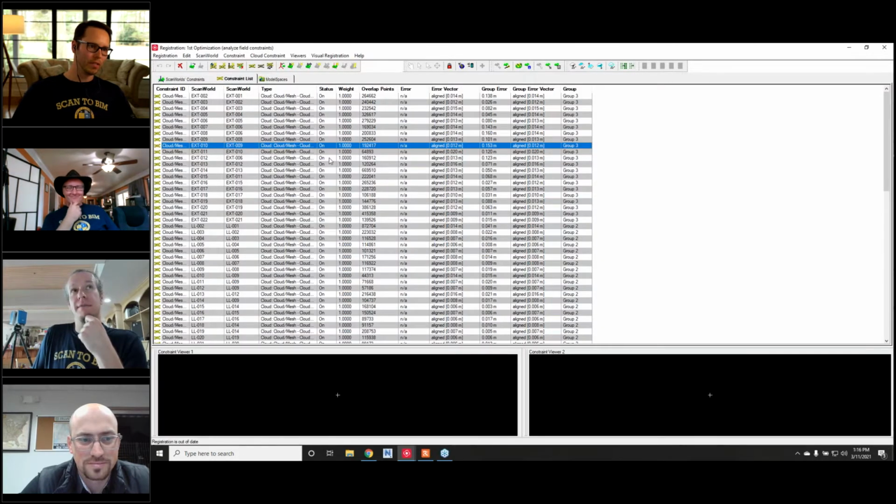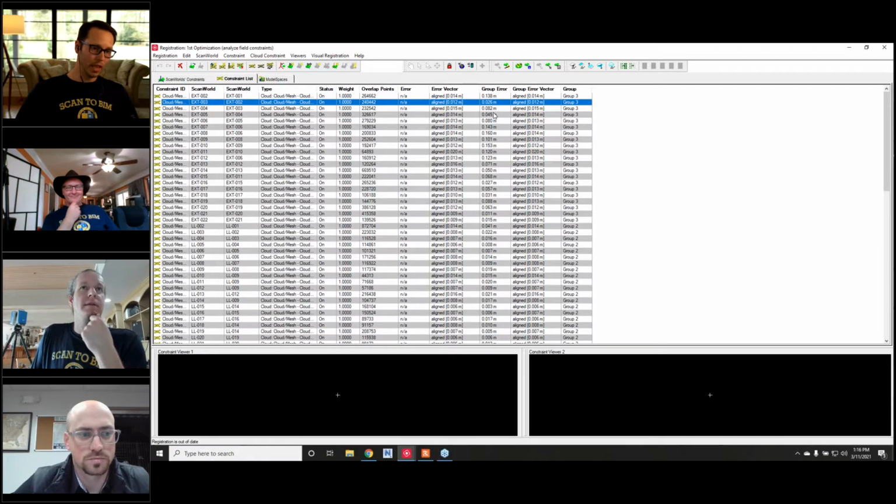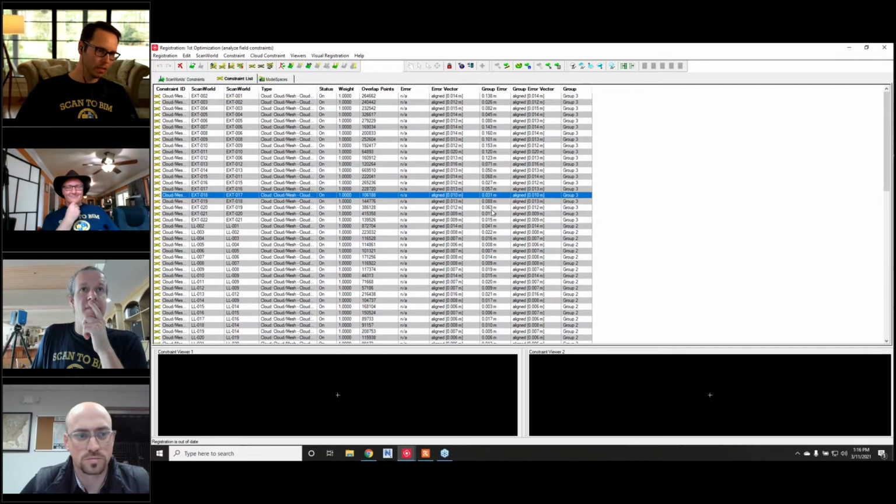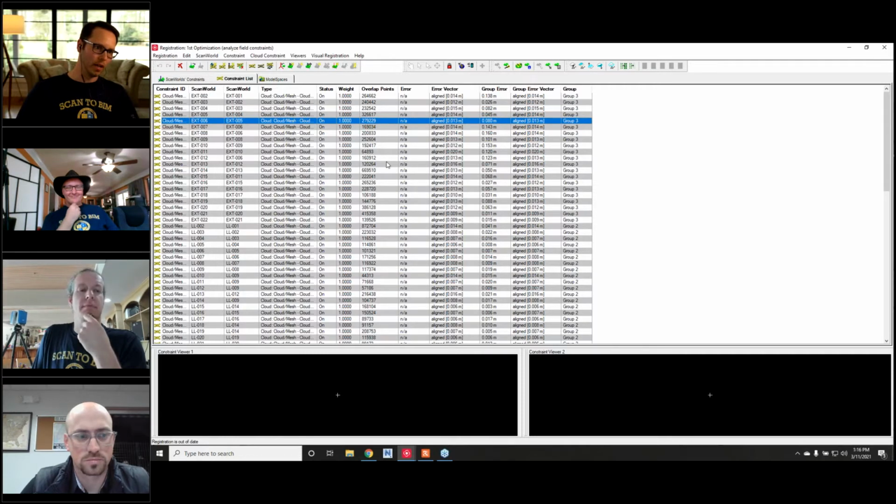By the way, for people watching, this is a Cyclone Register that we're in. As you can see here, it went through the alignment. It's not excellent, because you can see these group errors, but it just went through the first alignment. It found a lot of overlapping points. After this, you're going to visually analyze the results and start finding all your problems. But we can discuss that during our QC process in more detail.